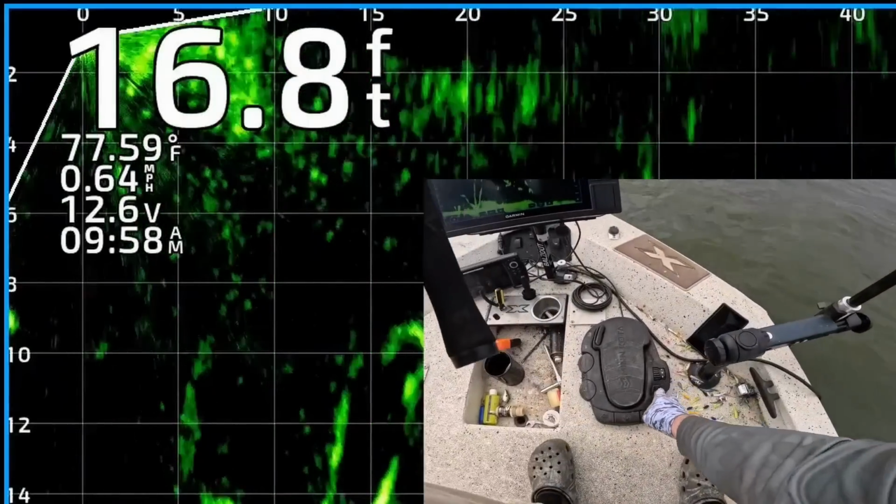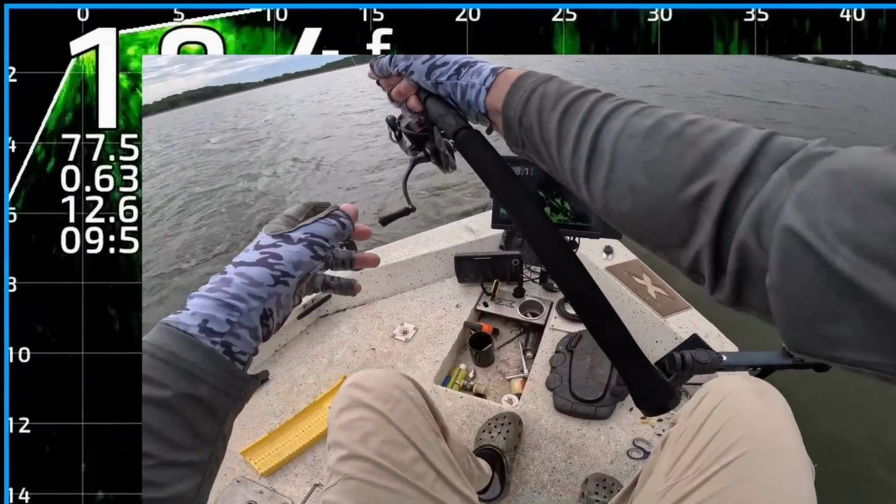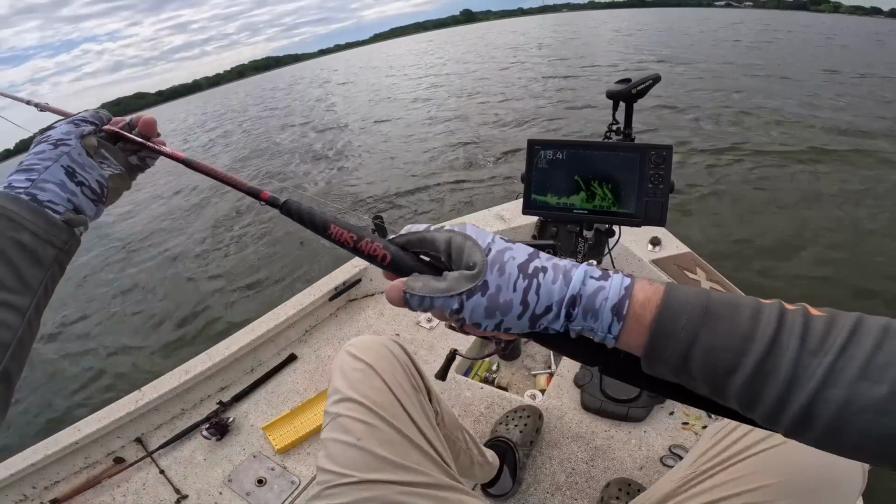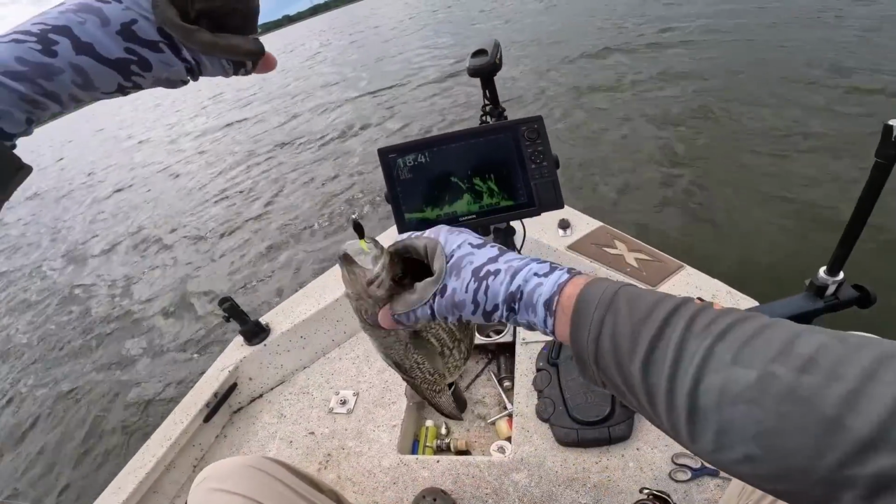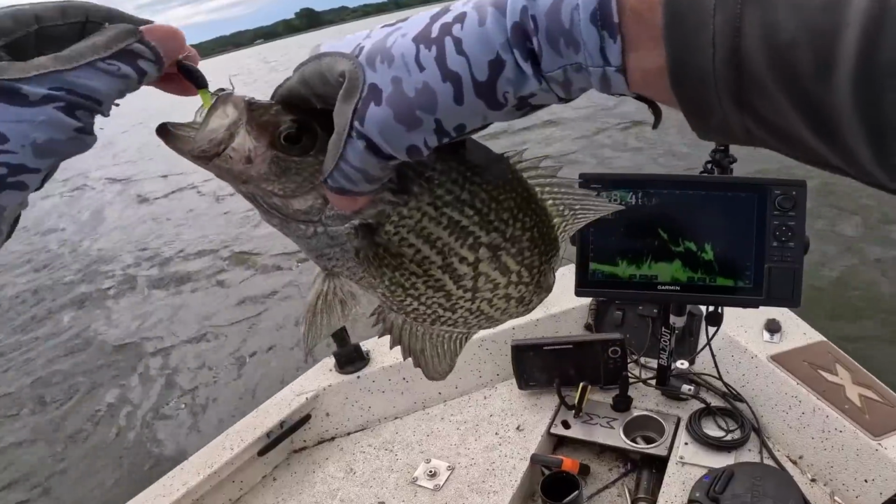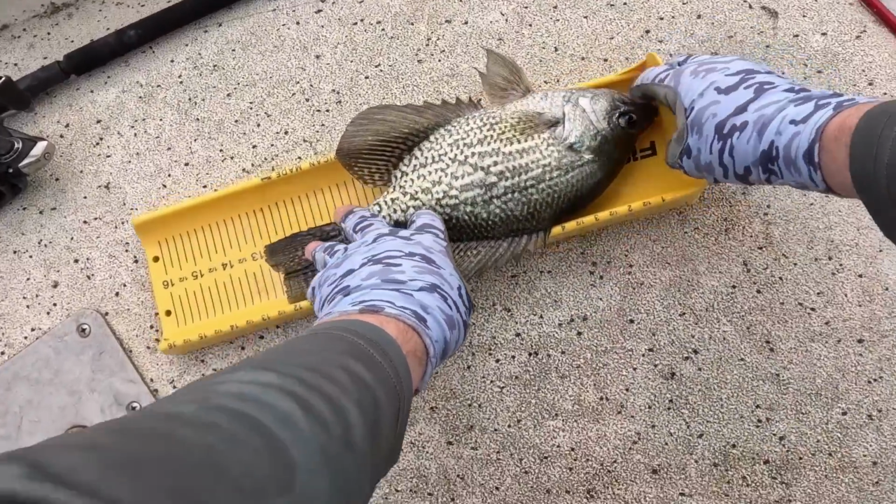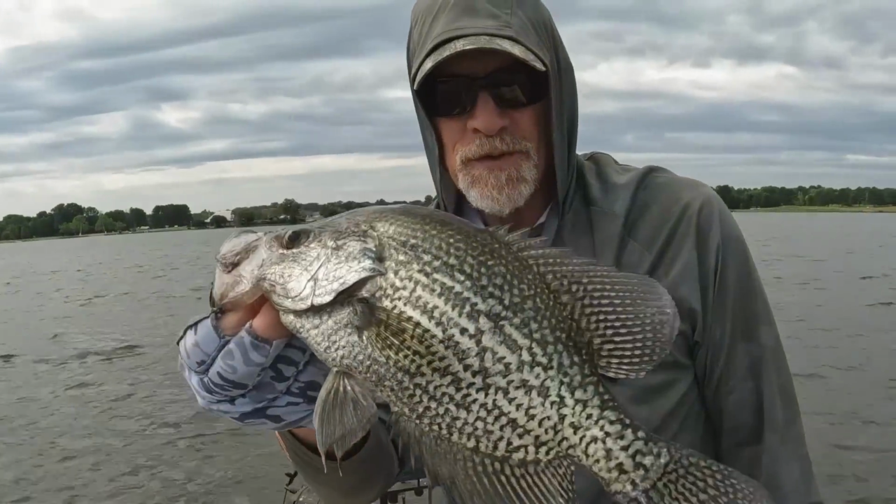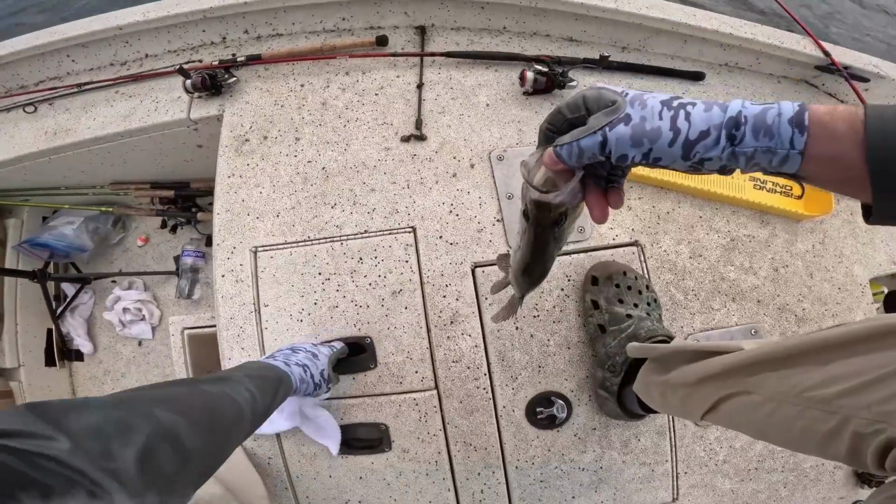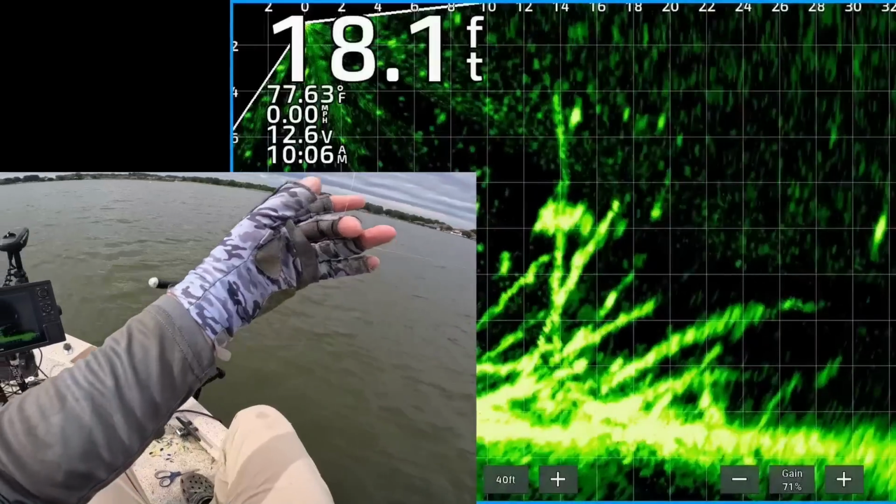I thought it was probably a catfish. Just realized he's hooked. No, that's crappie. We'll take it. Get up in here. Going in the boat. Let's keep it. 12 inches. Almost 12 and 3/4. Keep that one, 12 and 3/4 inch black crappie. Get in there, dude. And catch another one off there.